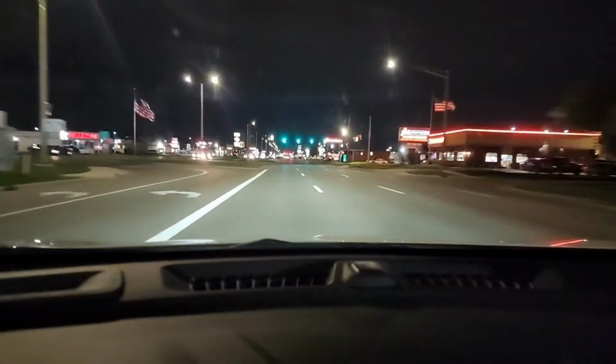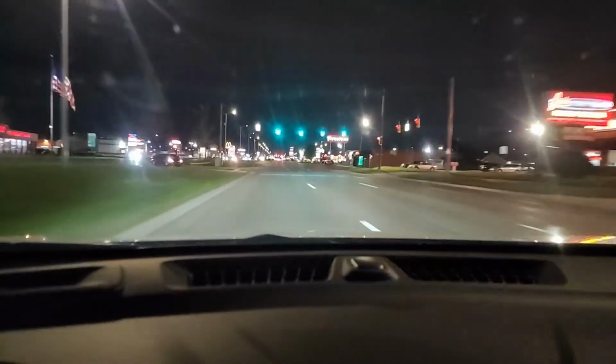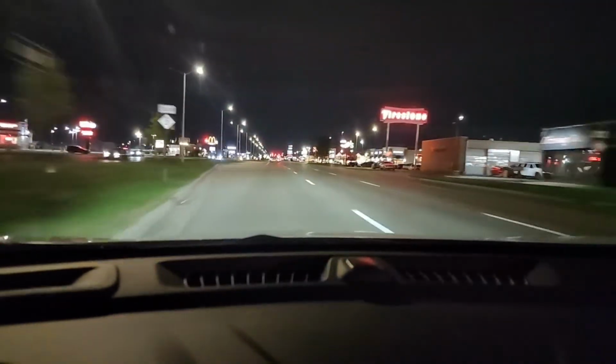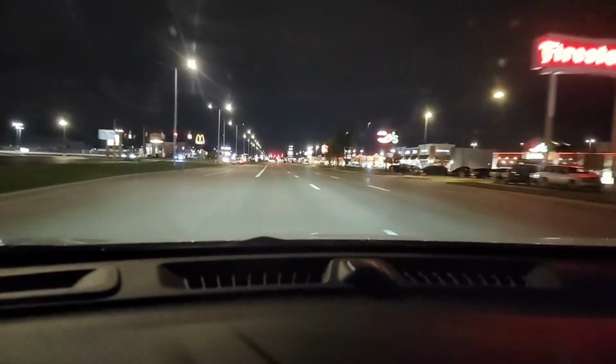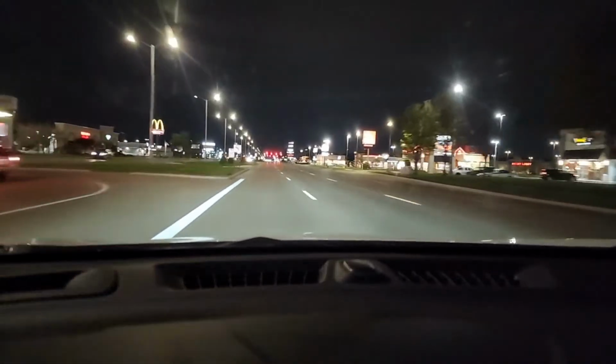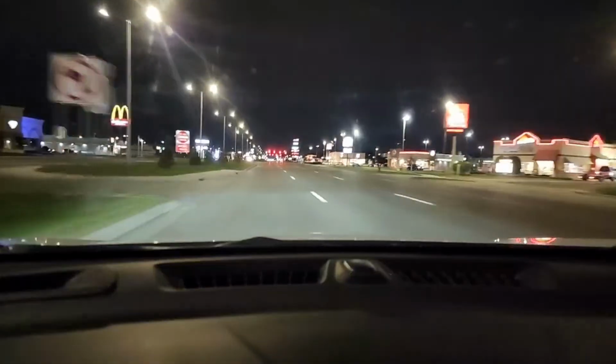We're trying to be safe. Now, you see me adjusting. The one thing my young driver said is depth perception. You guys are looking at it through the S22 Ultra, regular settings. What you see is what I see.